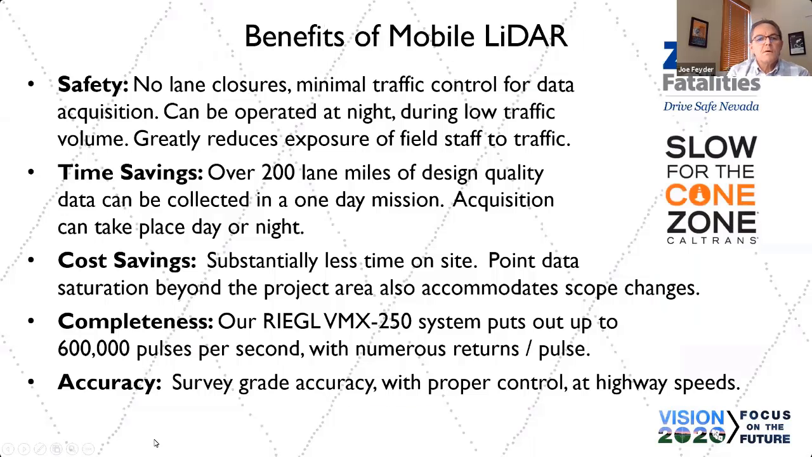Great, thank you. Benefits of mobile LiDAR, mostly, in my opinion, would be the safety aspect. There is a need to put boots on the ground to establish ground control, but their time on the ground is minimal compared to TSS surveying.